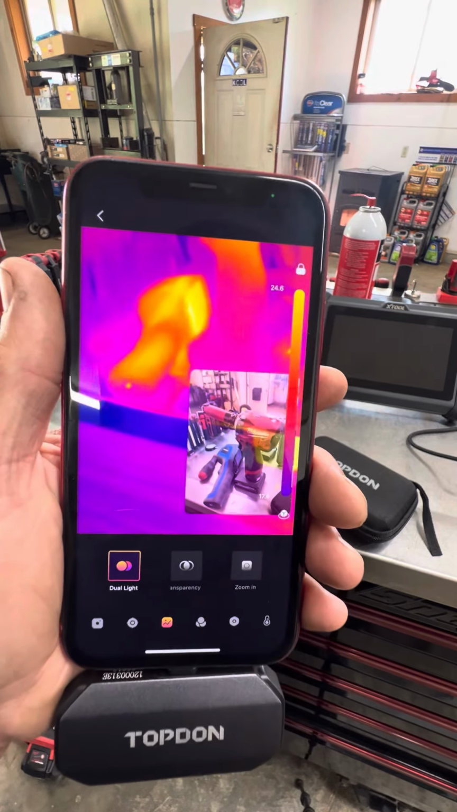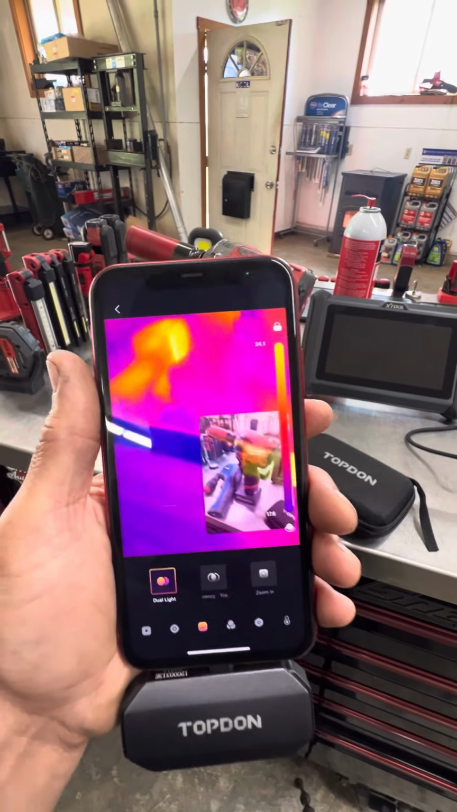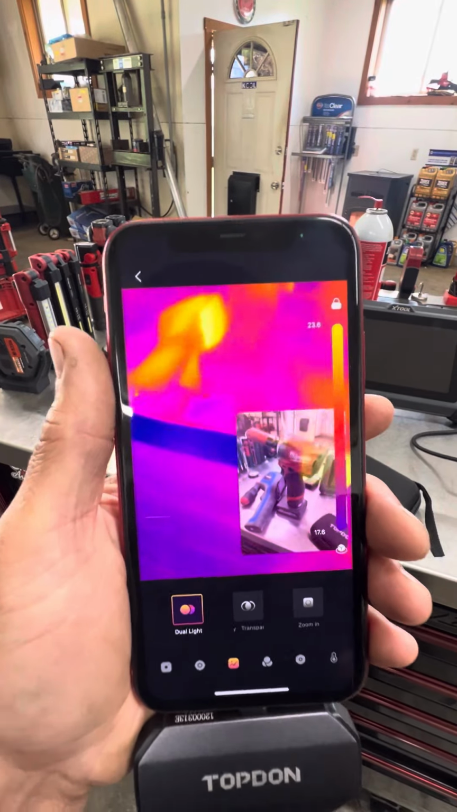You can use them in your house to check for cold spots where air's getting in the wintertime so you can better insulate. So many different options.